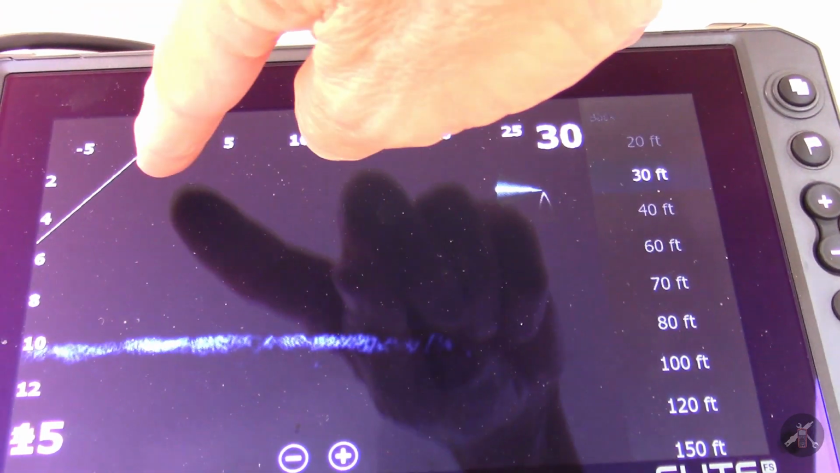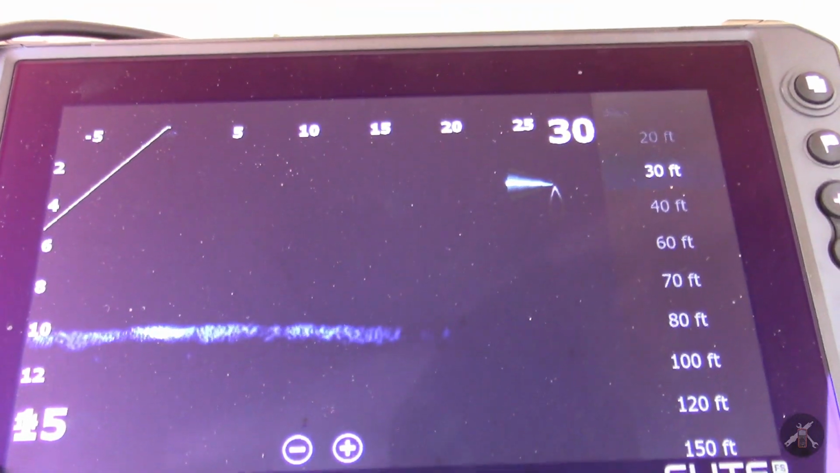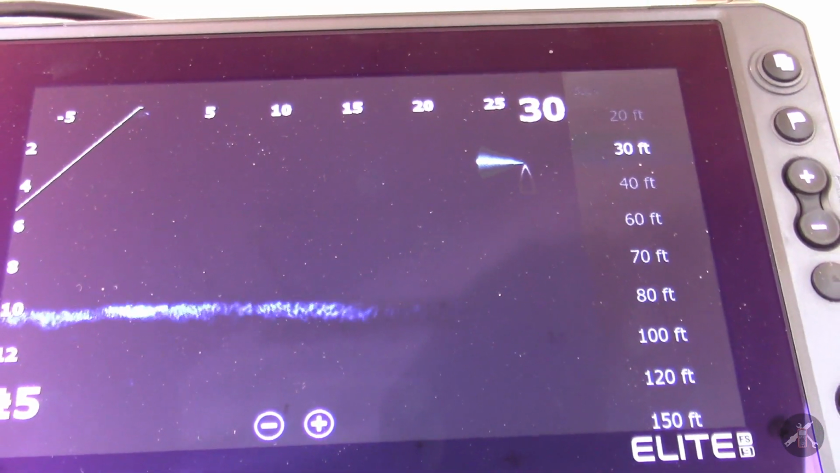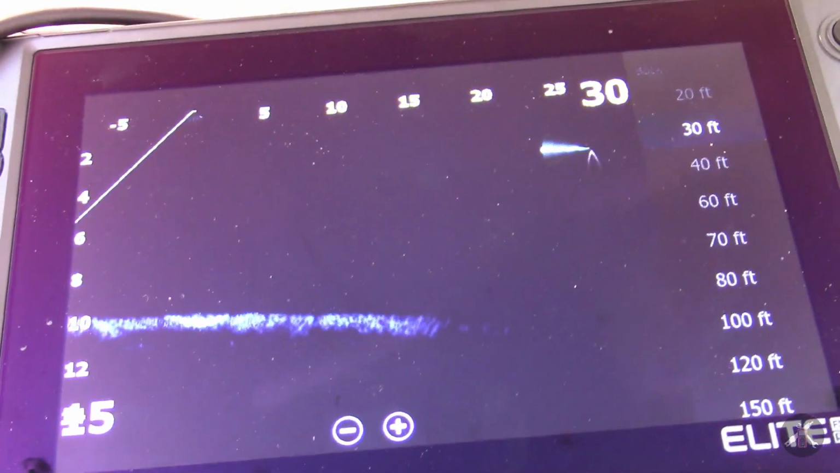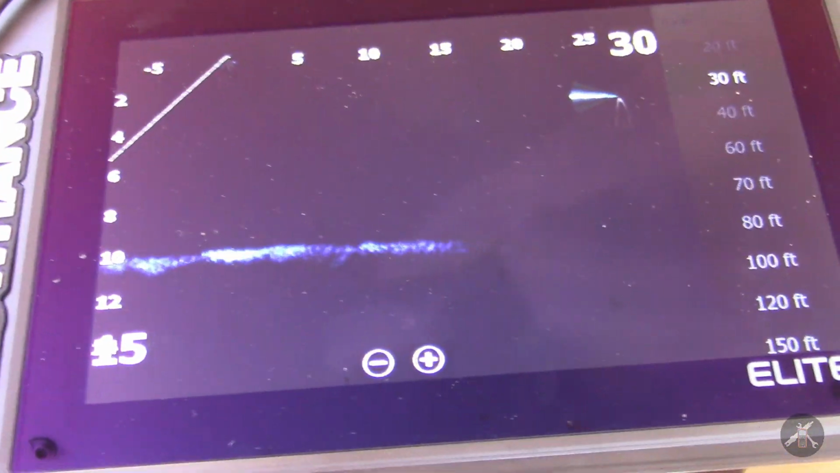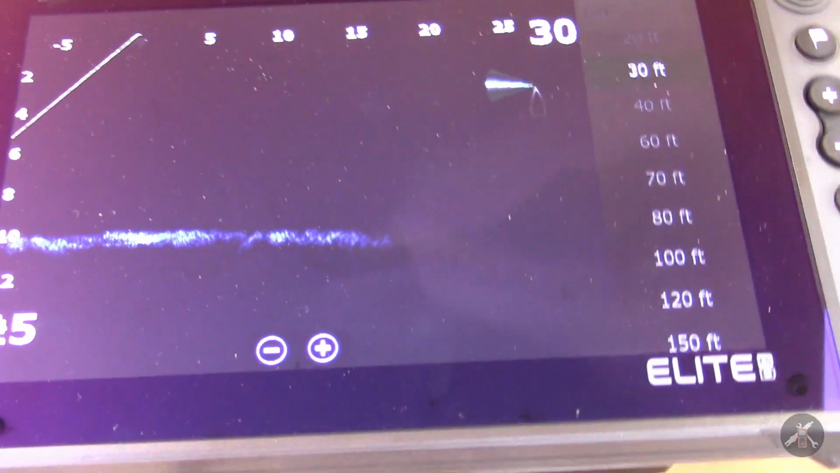Sort of looks like we got fish coming up around the transducer, up around the motor. Let's see if I can swing that motor a little bit and point it in a different direction.